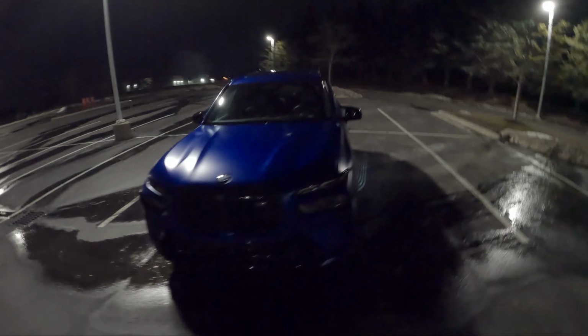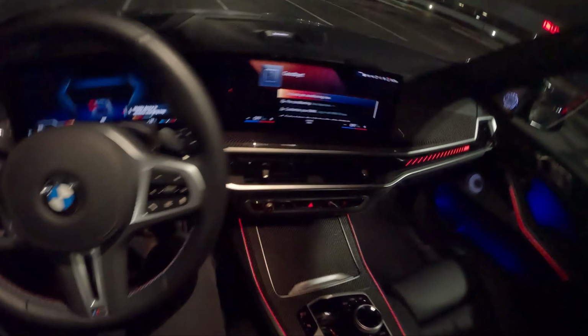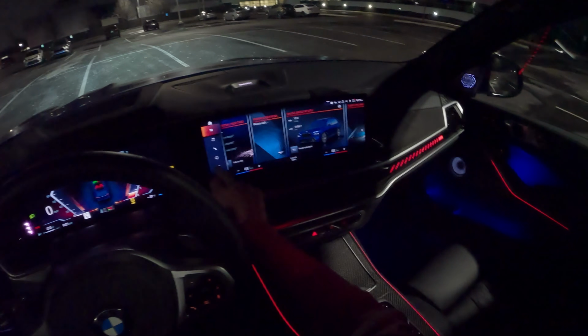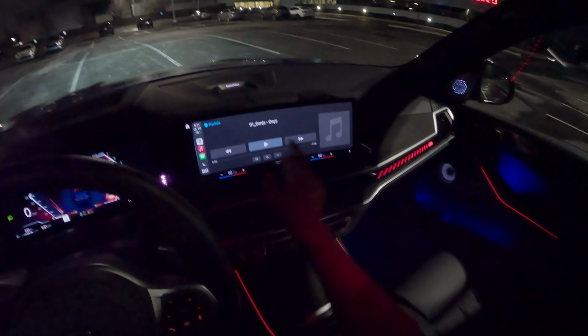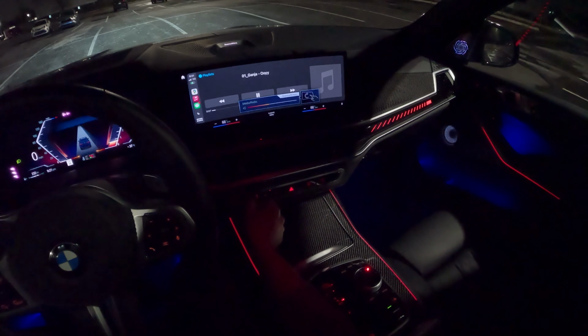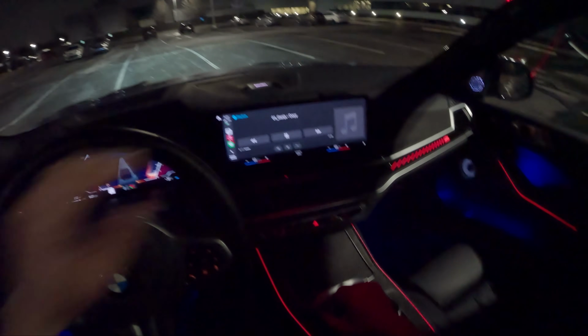This paint is cool, but it's cool to live with this week. Not sure I'd want to live with it long term. CarPlay. We do get some physical controls down here for volume, track selection, and our front and rear defrost. And that's about it.